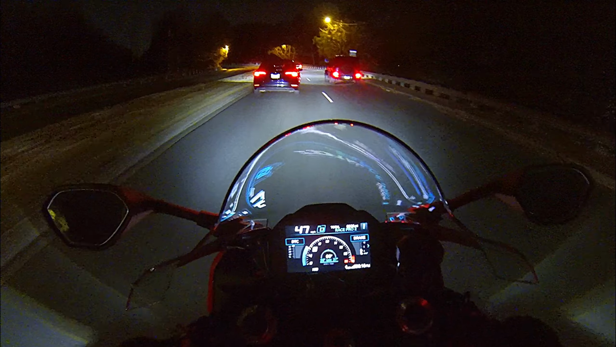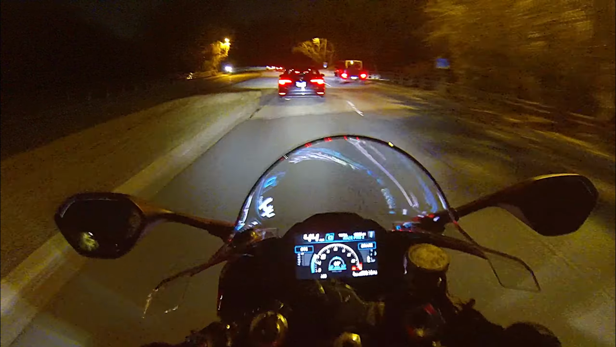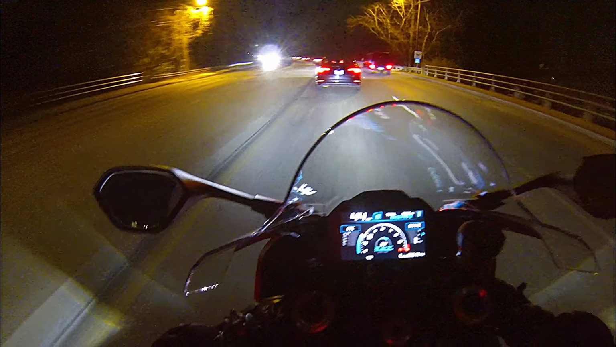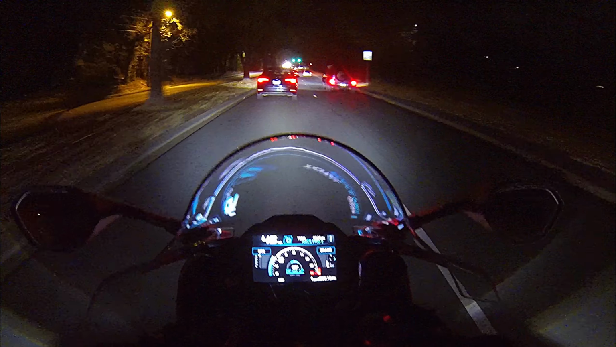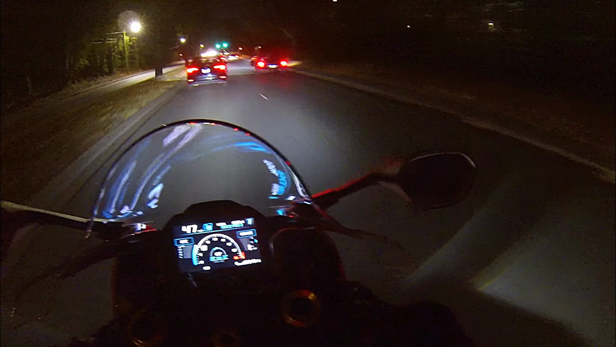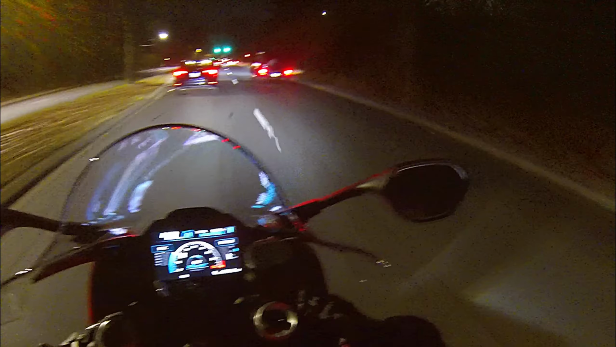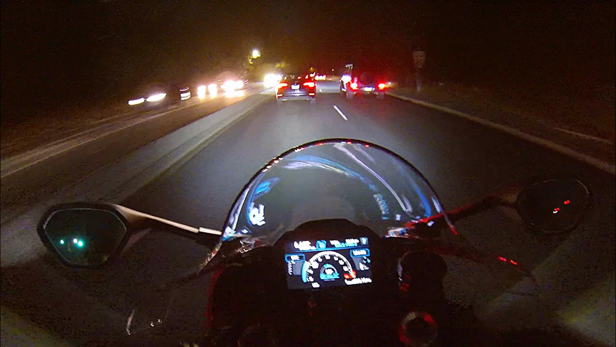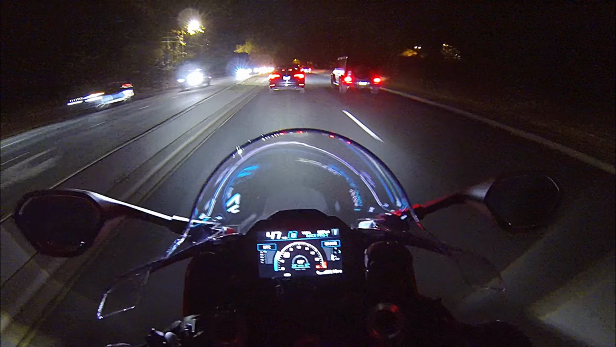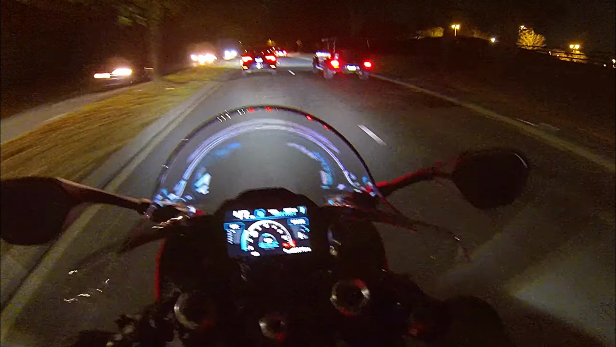One thing I don't think I'll ever understand is why people just don't pass in the left lane. I don't get it. And I know some people who ride might lane split and that kind of thing. I don't mind people doing that. If you do it, just make sure you're safe doing it. But me personally, I don't think I'm comfortable doing that. I only lane split at low speeds, or if traffic is stopped.